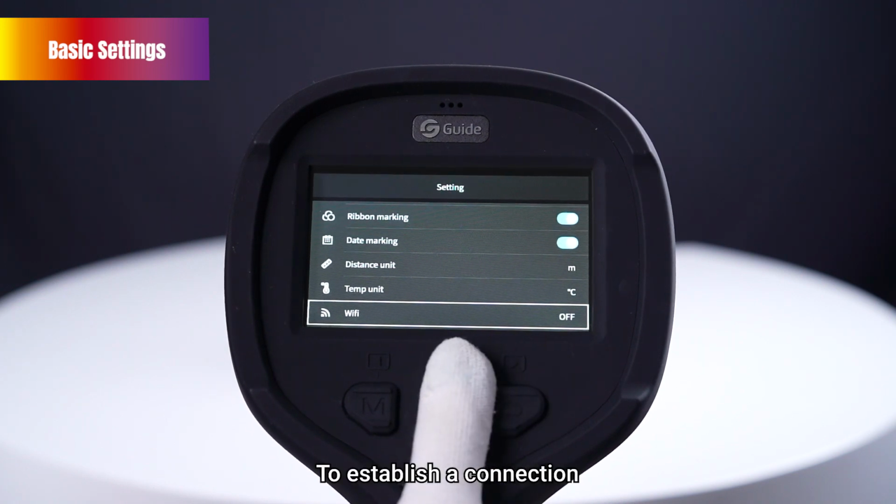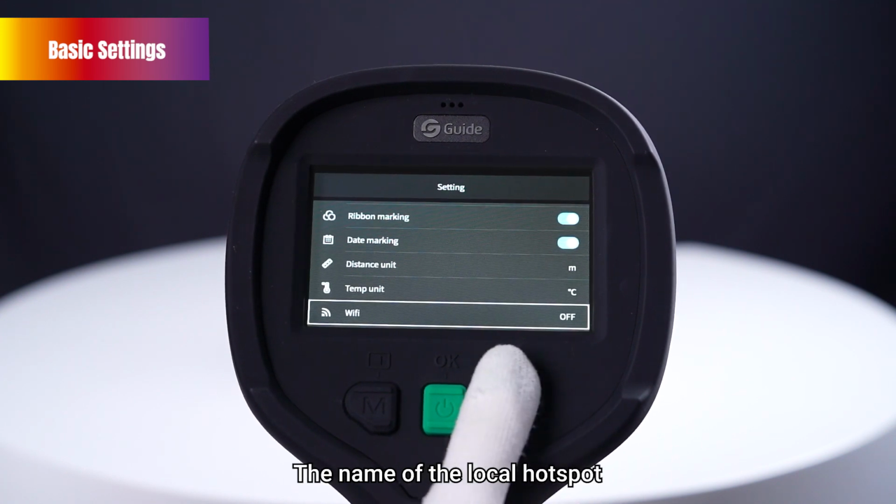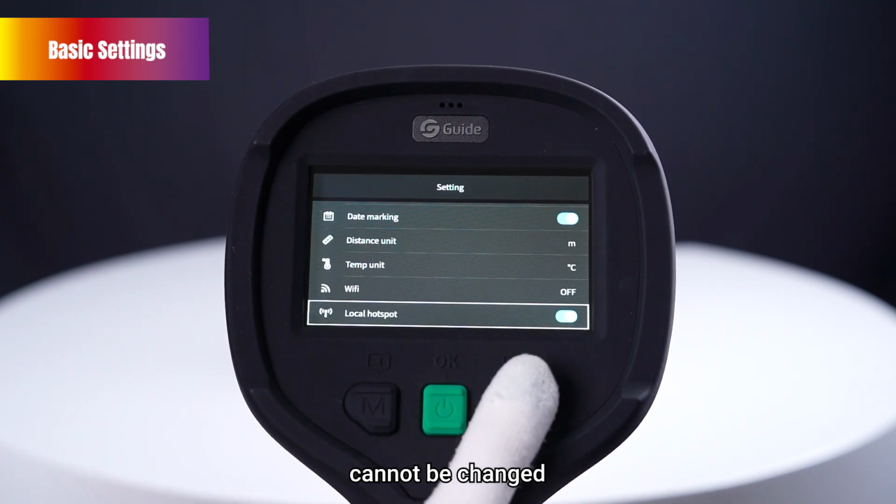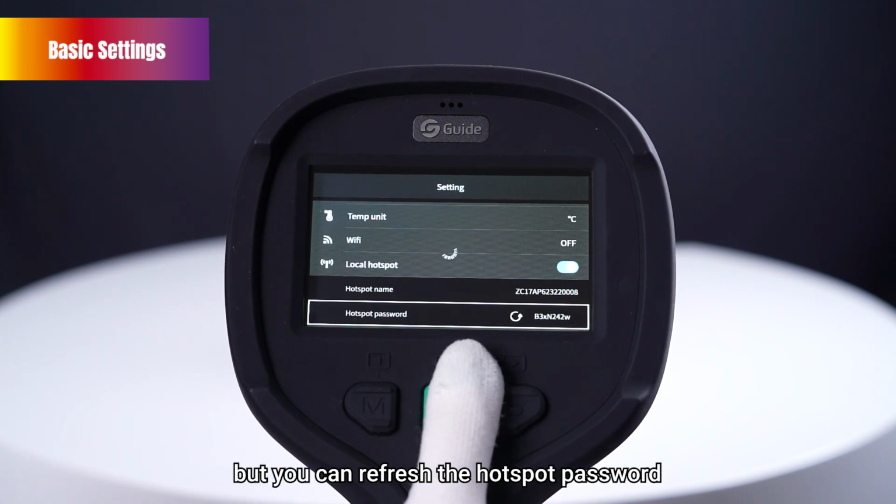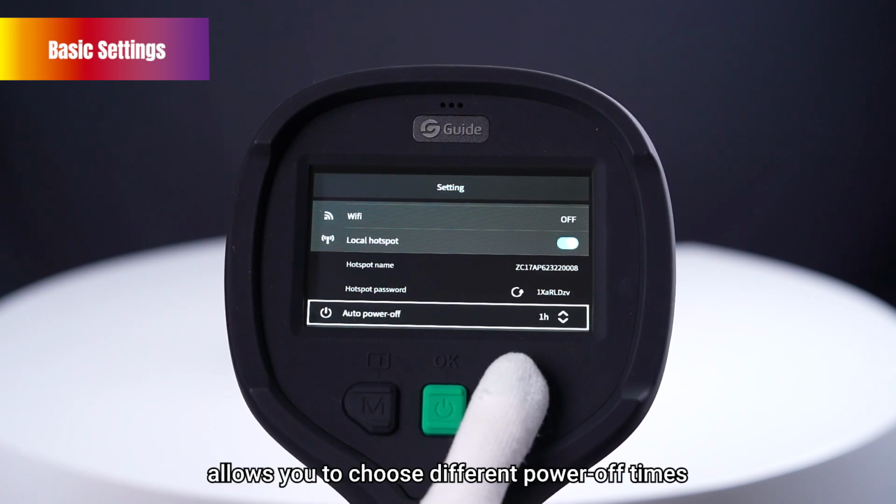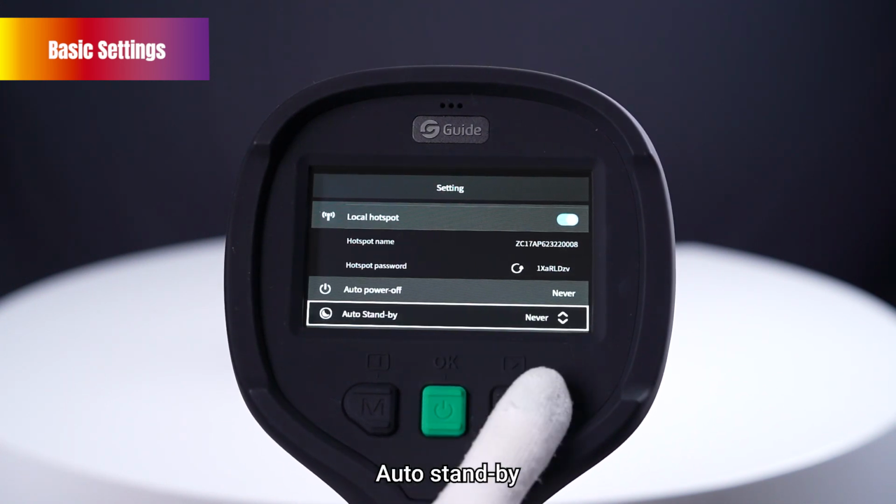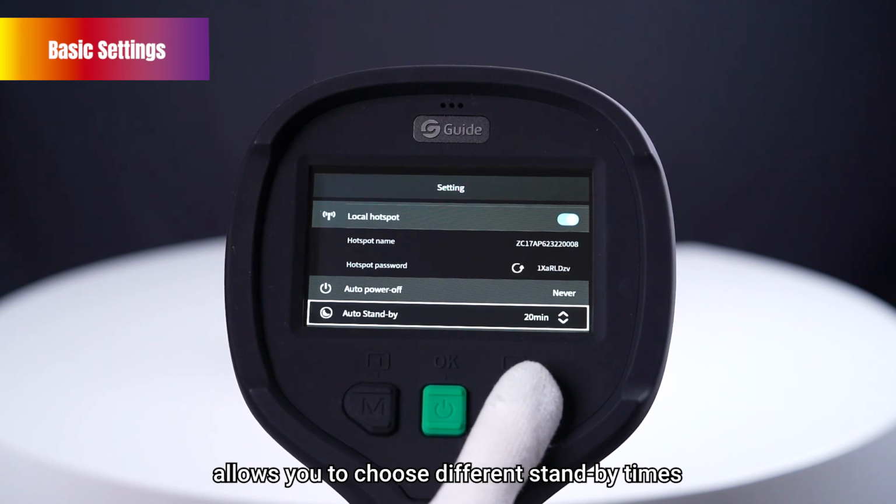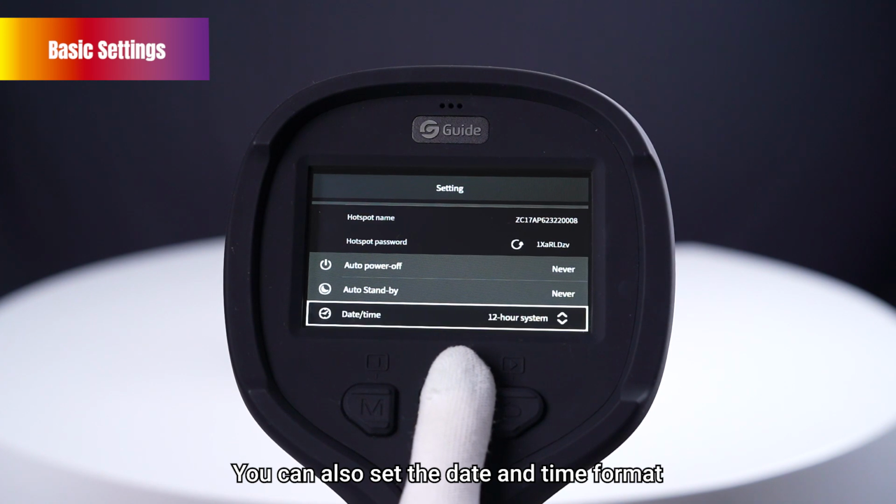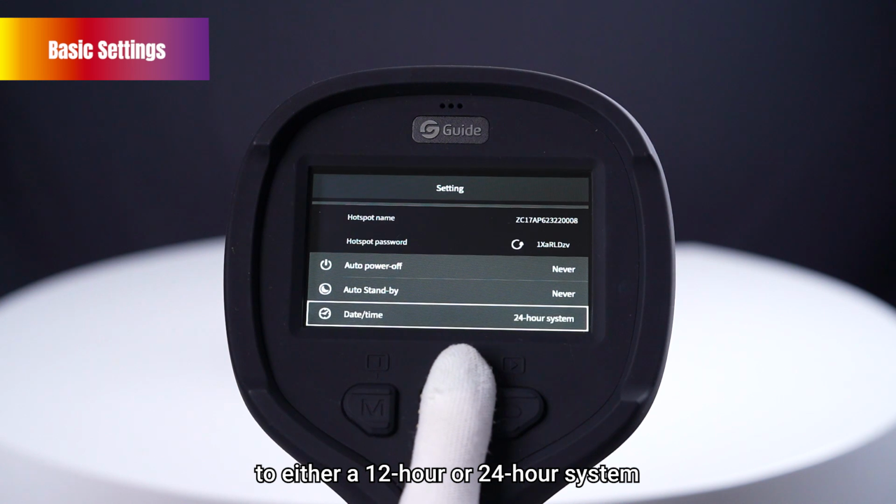To establish a connection, after enabling Wi-Fi, the name of the local hotspot cannot be changed, but you can refresh the hotspot password. Auto power off allows you to choose different power off times. Auto standby allows you to choose different standby times. You can also set the date and time format to either a 12-hour or 24-hour system.